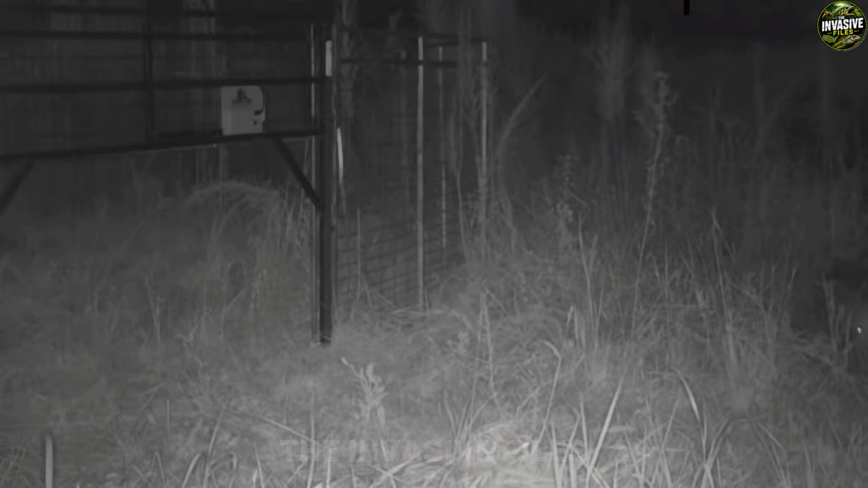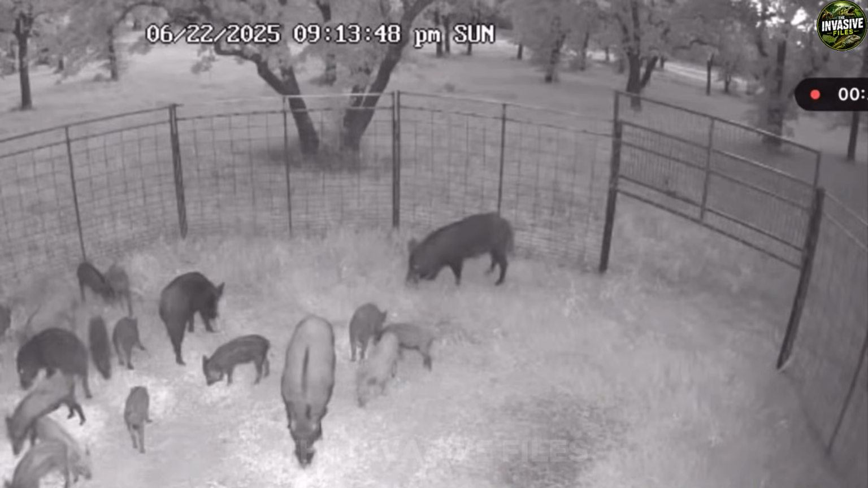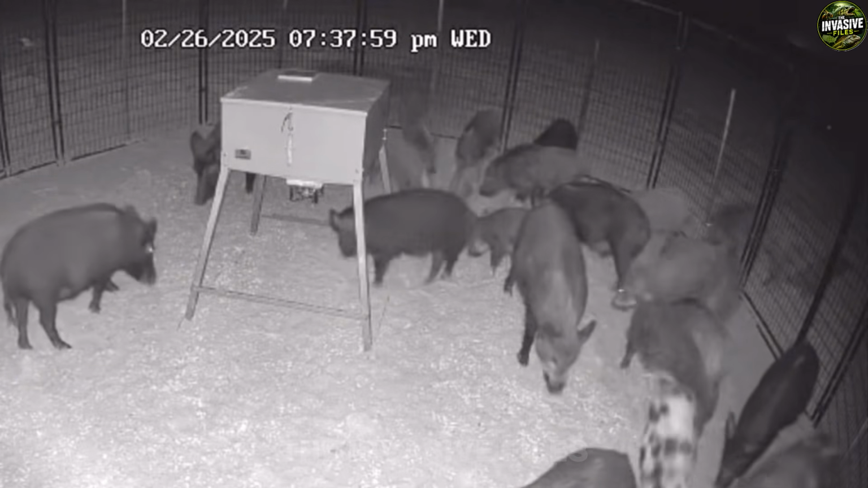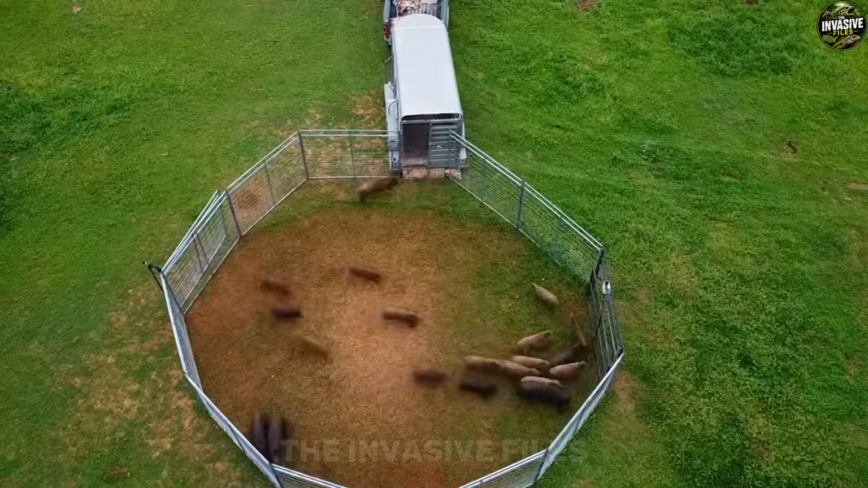You have to let them eat in peace night after night until they lower their guard, until the lead sow decides this metal structure is just a free buffet instead of a death trap. If you drop the gate too early and leave half the sounder outside, you lose the war.